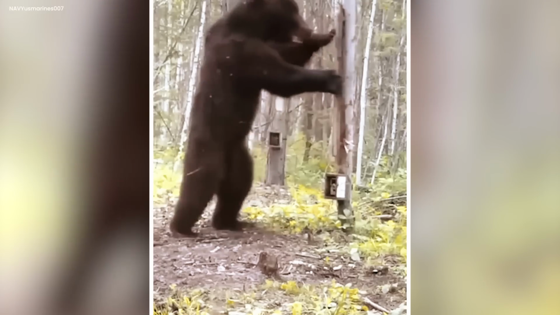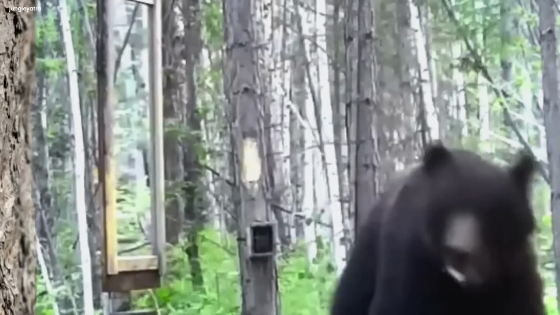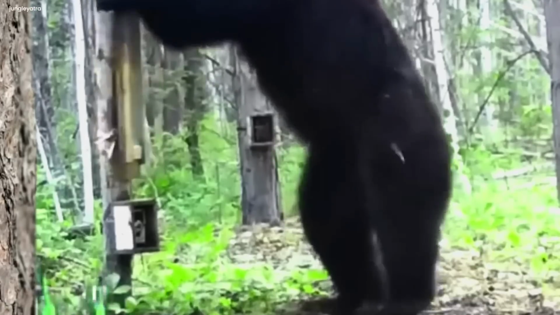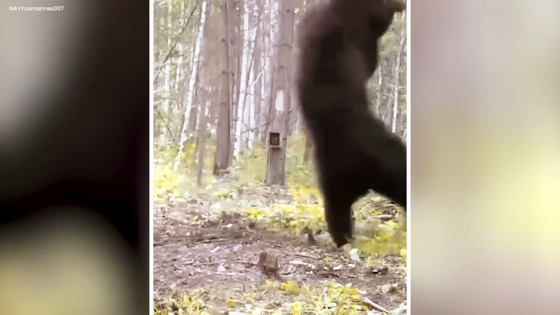He even growled, thinking he'd met his forest twin. Then things got even more amusing. He started bouncing back and forth like they were having a funny dance battle. He'd nudge the mirror and do it again and again.